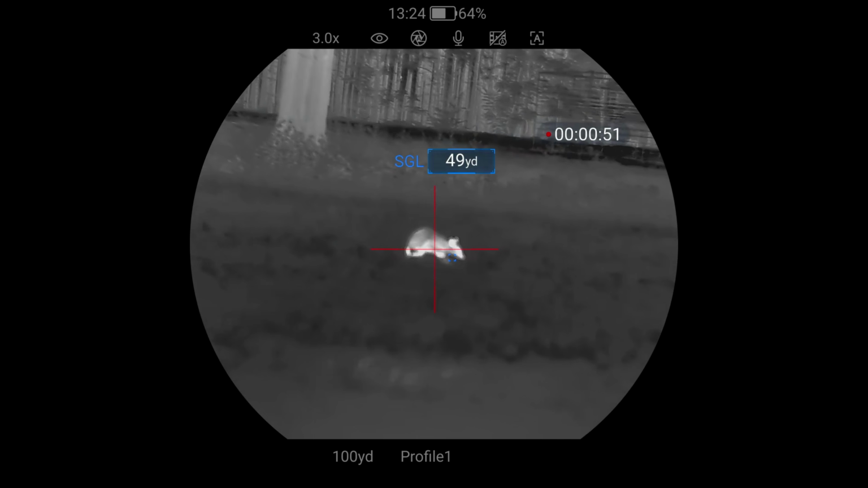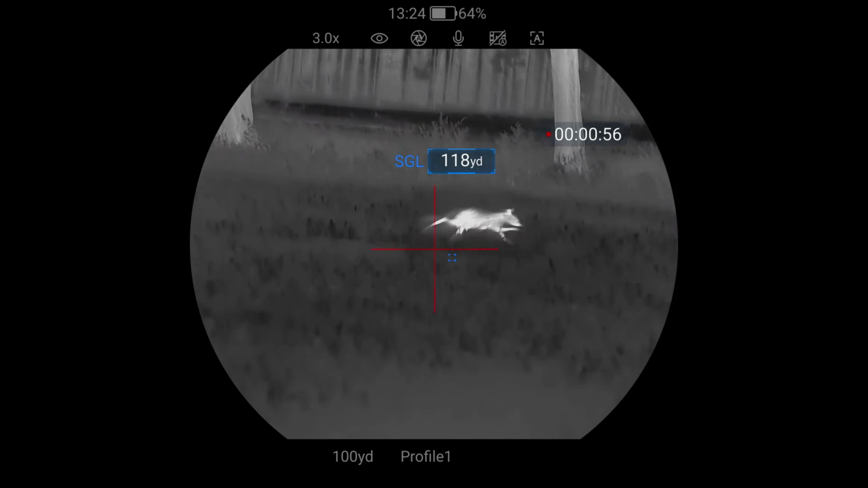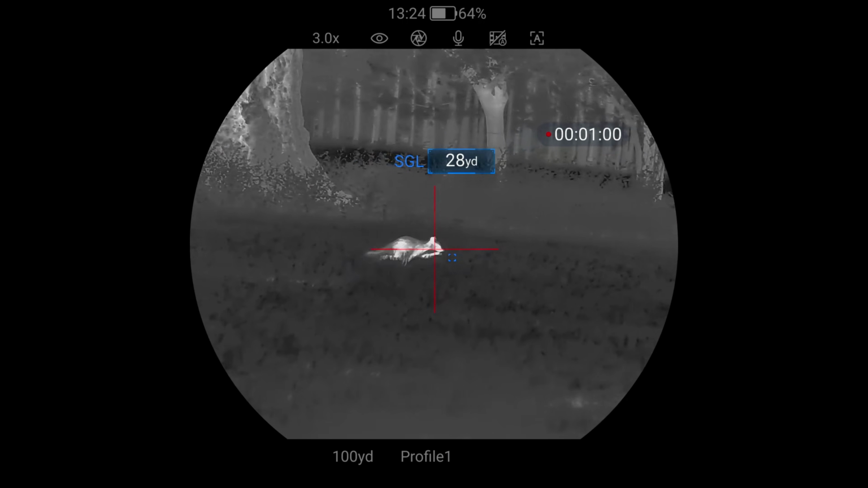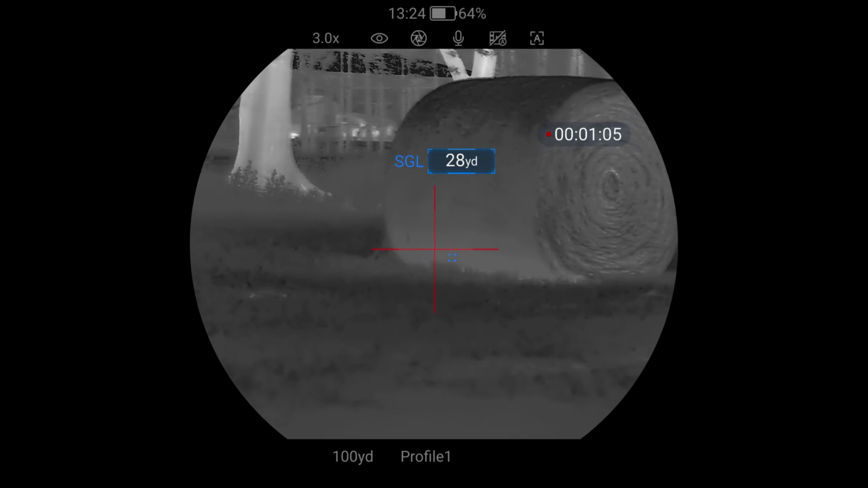All right, guys, so in this clip right here, we have a little raccoon that came out, and you'll notice just how fast this new rangefinder function is. You'll see just how fast it updates right there and just how accurate it has become. So that's a great new feature for this unit.